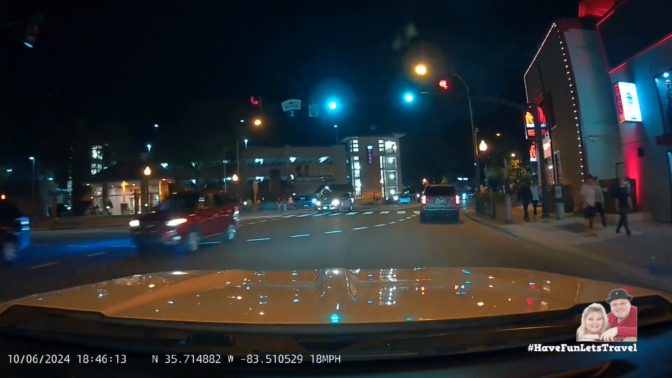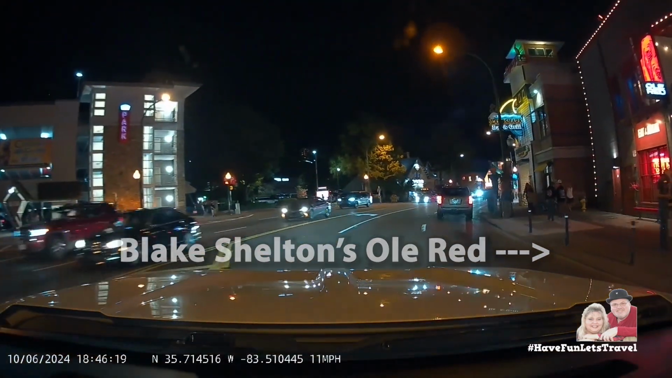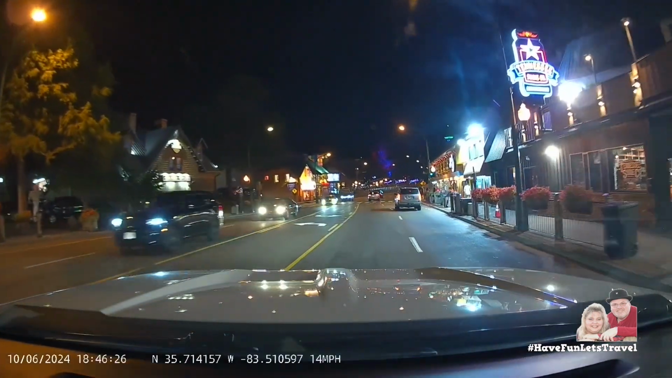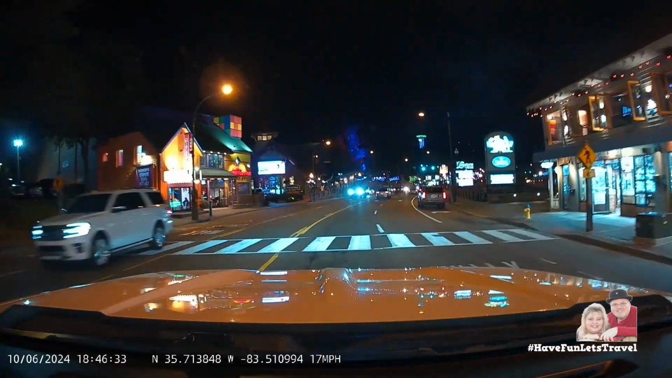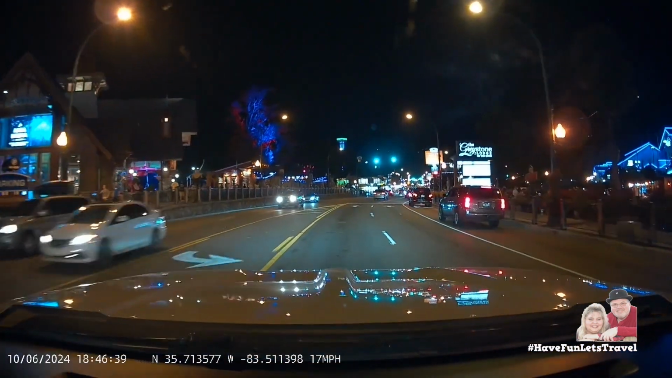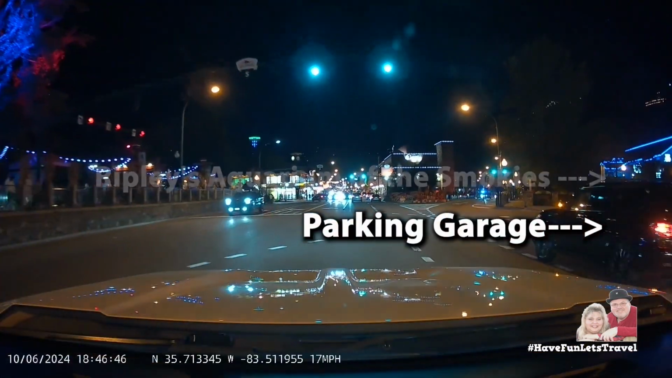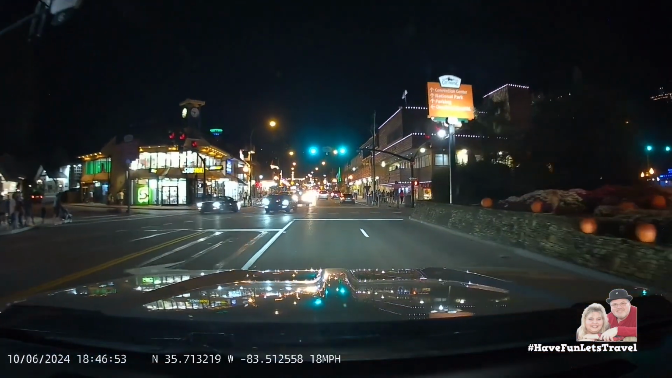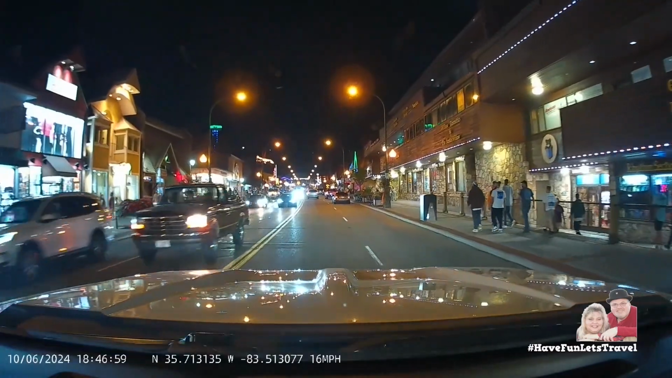Get ready for mind-blowing overload of attractions. Just look at all these little stores. They all look so inviting.